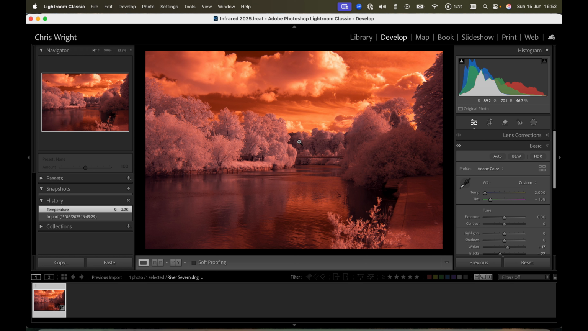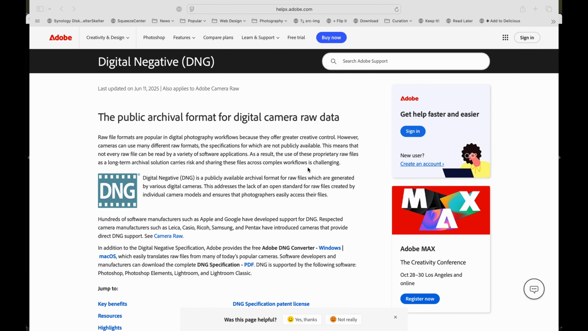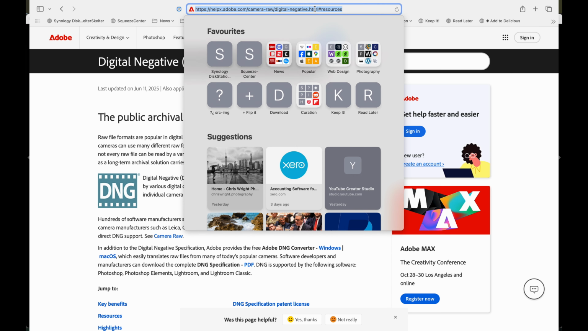What we do is we use a utility that is created by Adobe, and you can get that utility here. Now, this utility did used to work on the Apple Mac, but certainly not in the last 5 years. So I was quite pleasantly surprised to find this slightly newer version that does work. There are a few different sites you can get this from. Go to this site,